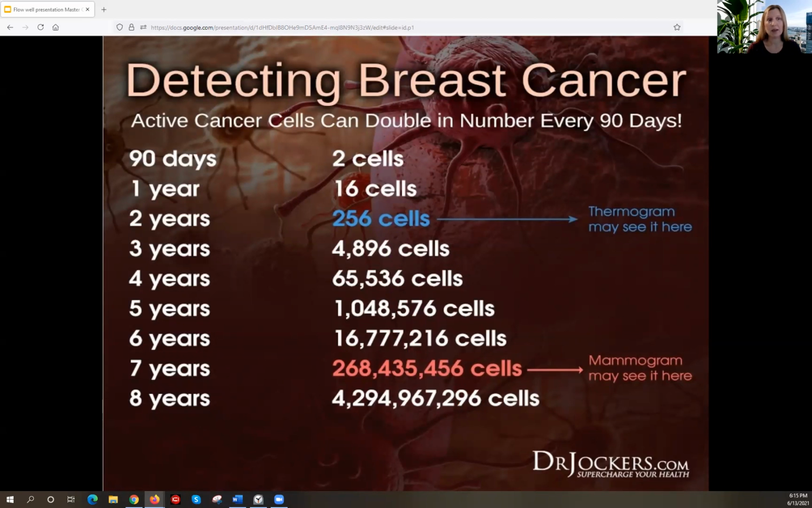Detecting breast cancer in the body with thermography could happen around 250 cells in the body. If cancer cells are splitting and doubling on average every 90 days, that's going to take about 2 years to form in the body, versus in mammograms, it may not be seen until year 7, when it's over 268 million cells in the body.